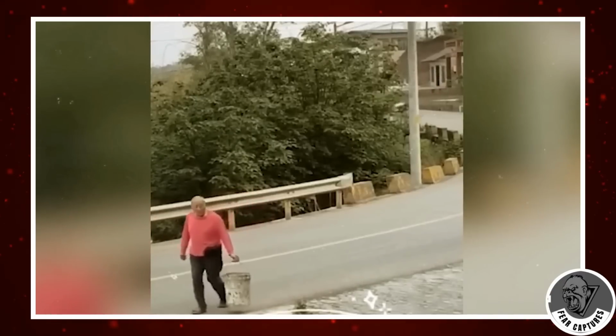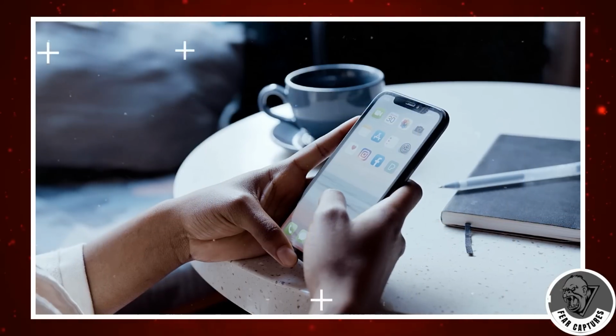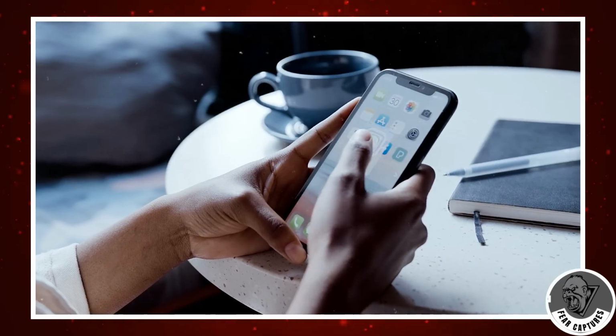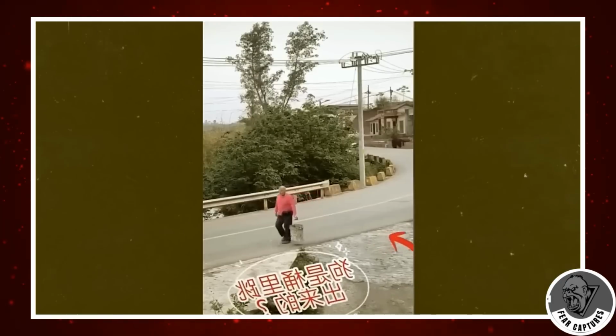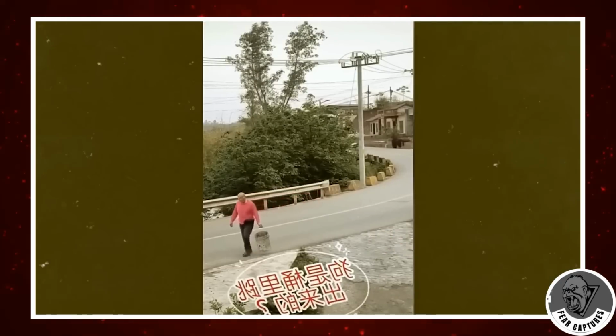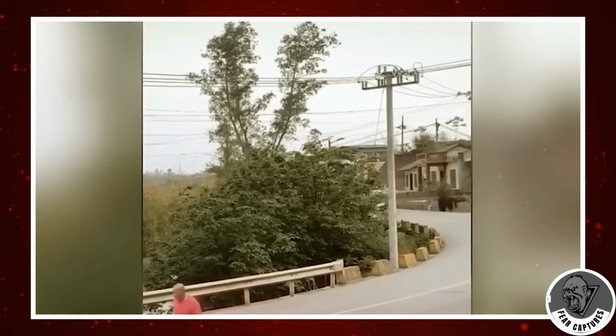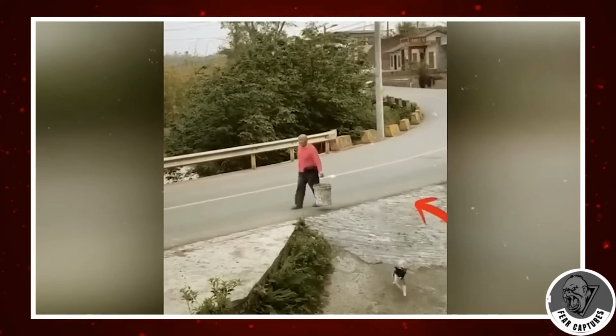All right, buckle up for this head-scratcher. There's this puzzling video on Instagram that's got everyone going, huh? Picture this. An old guy taking a leisurely stroll, holding some kind of bucket. Normal stuff, right? But here's where it gets weird.